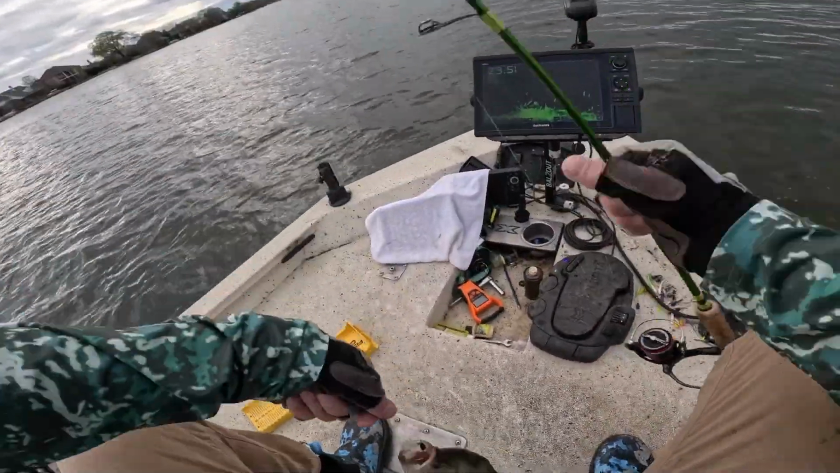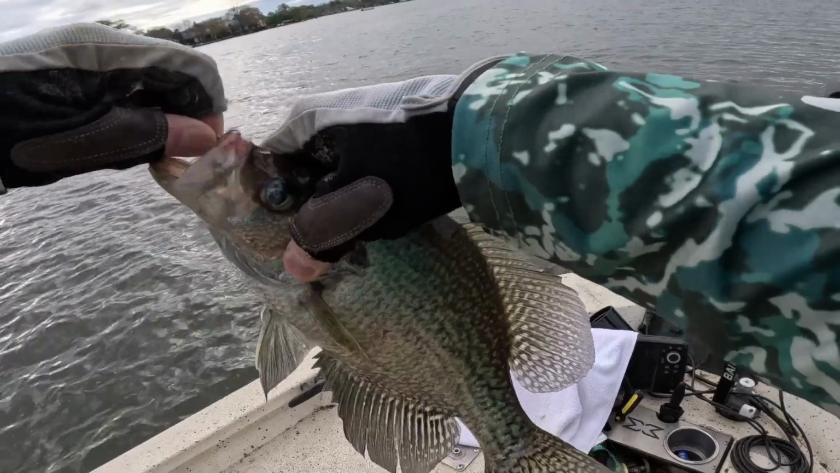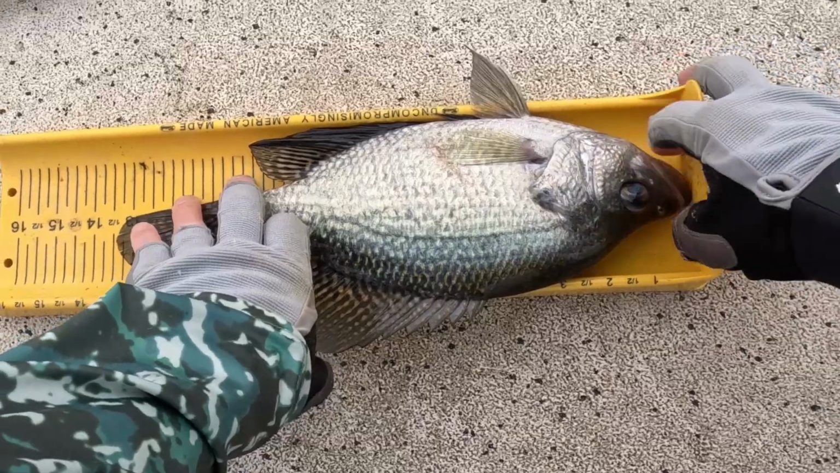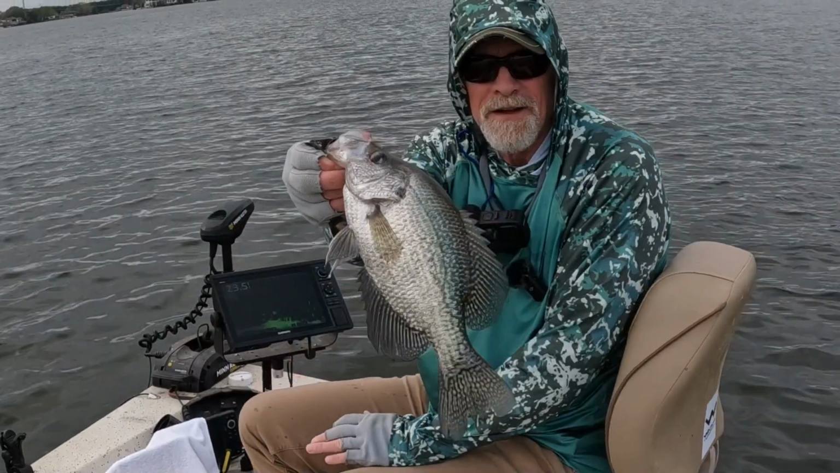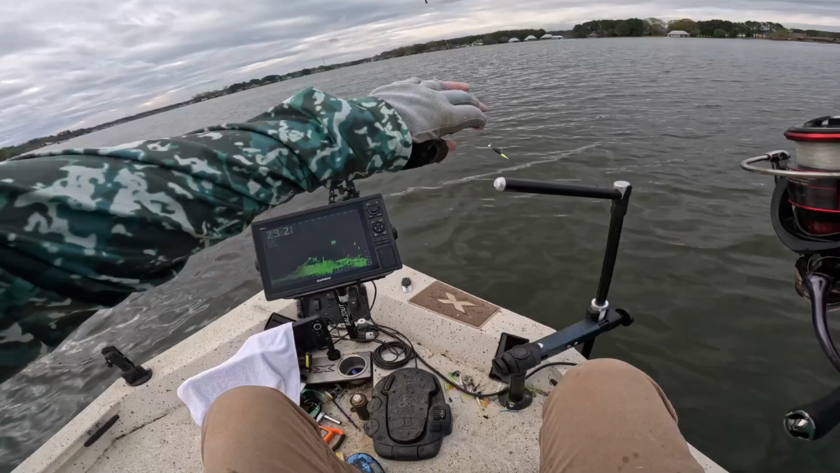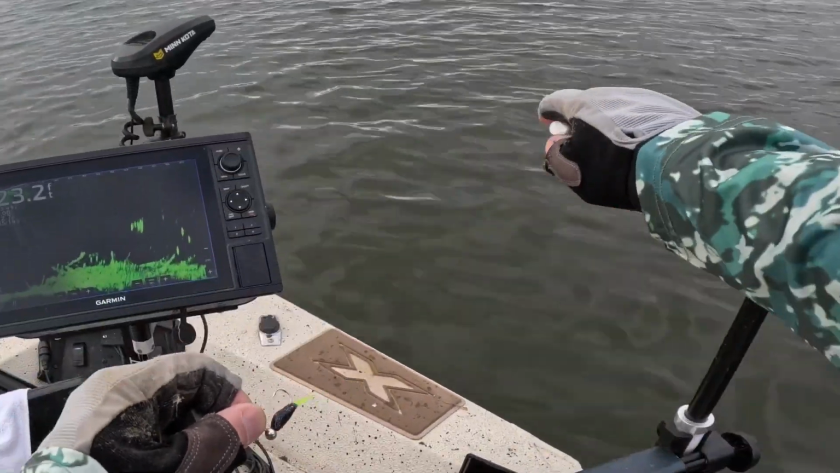Get in here, buddy. Oh yeah, that's a good one. Over 13 inches. Black crappie, male. Always check your soft plastic to make sure it's lined up straight.